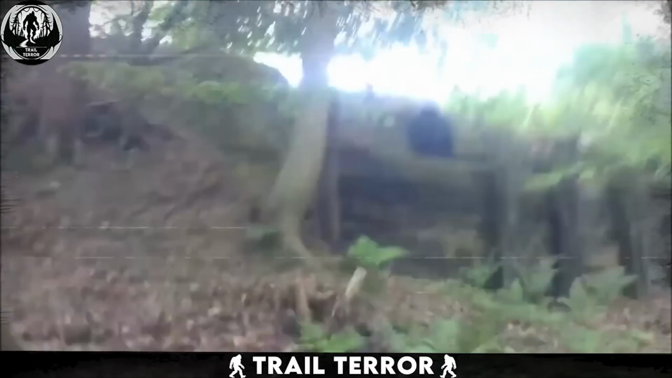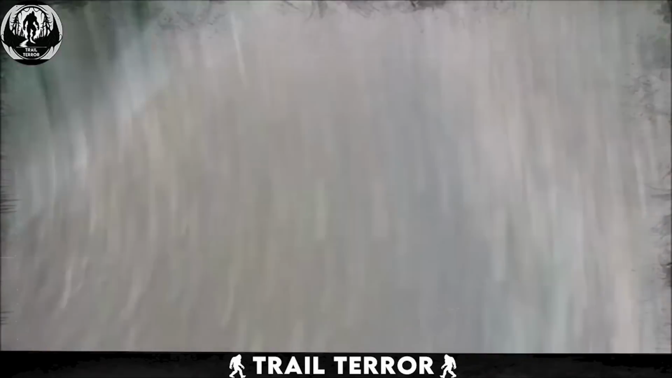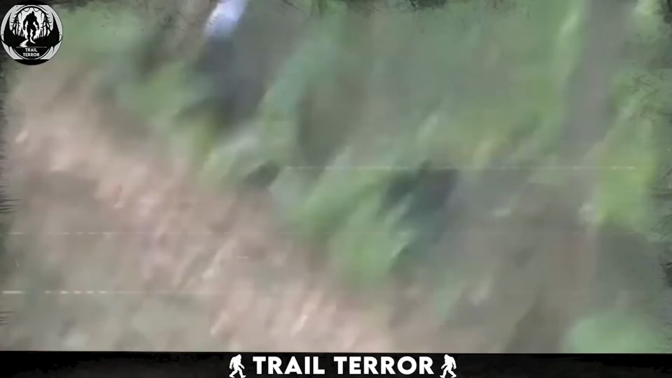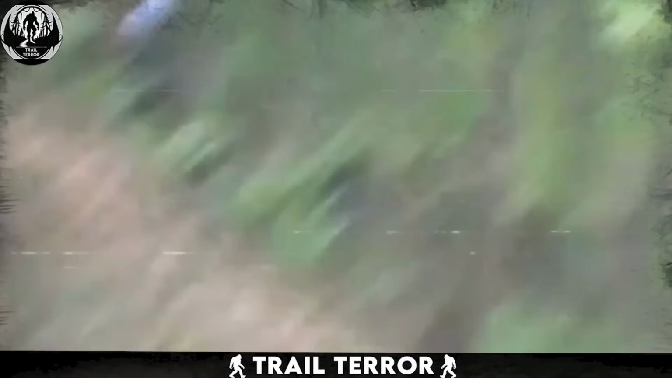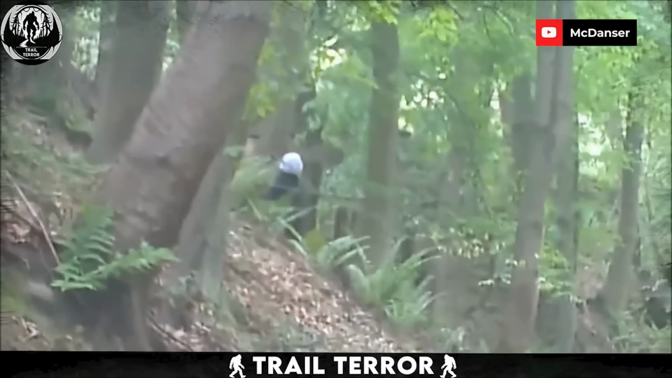The hiker takes off again, sprinting through the woods. After a short distance, he glances back and pans the camera. And yes, the thing is still there, just standing and watching. No face, no eyes, no movement, just watching.